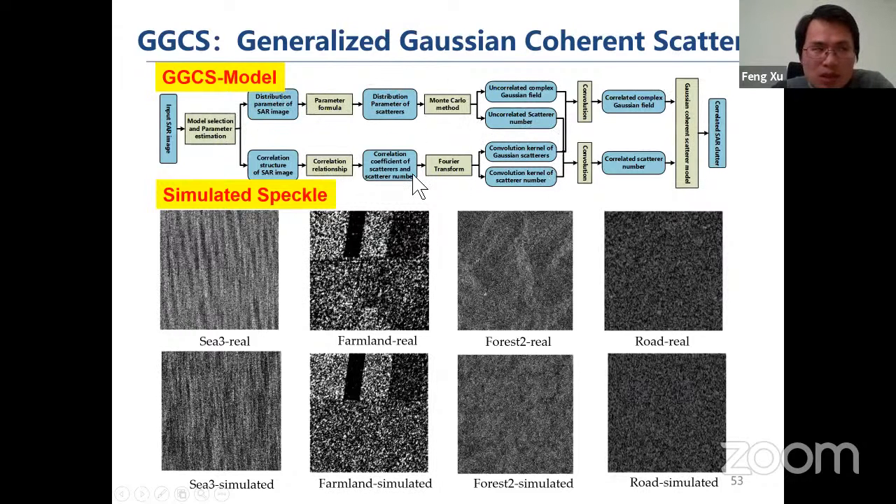Because it's a statistical and physics-based model, we can tune it to generate different types of SAR speckle, SAR clutter, right?